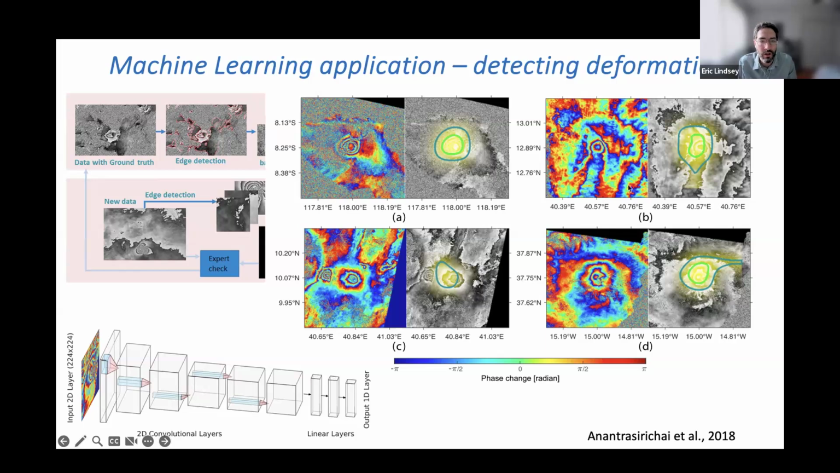You still don't know if this is real deformation or if it's maybe just topographic noise related to the stratified atmospheric delay or something like that. But at least it helps you to identify a smaller set of interferograms that you should look at. So I think this is a pretty cool example of machine learning applied to InSAR. We're not really modeling it directly with the machine learning, but we're using it to prioritize which interferograms we can look at.